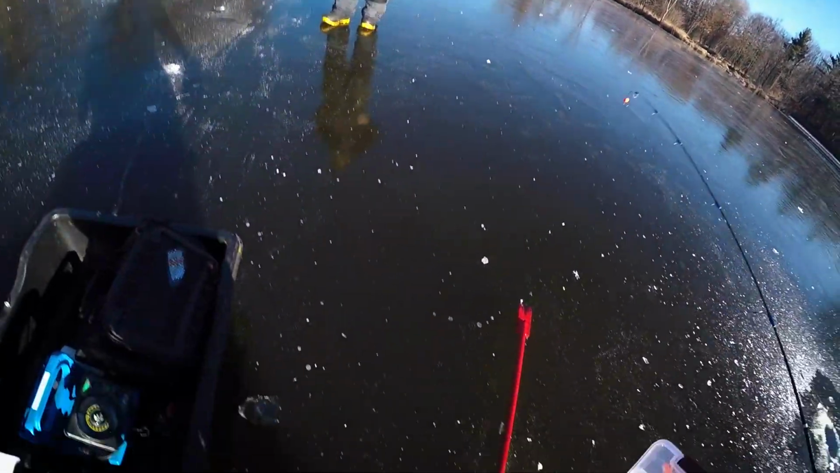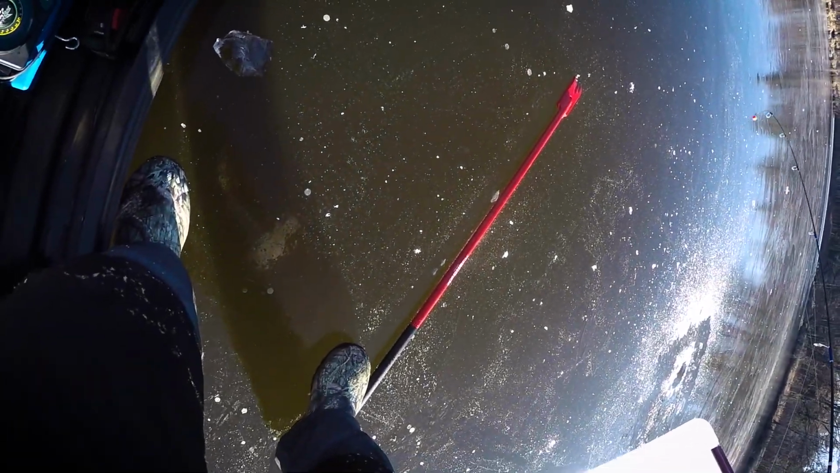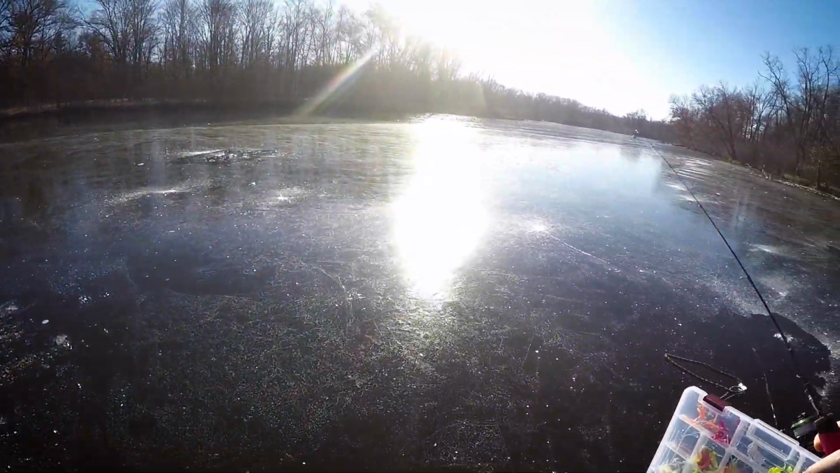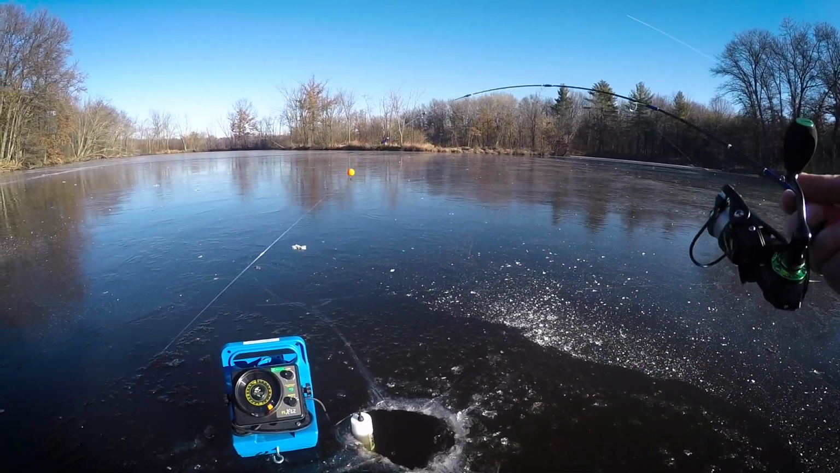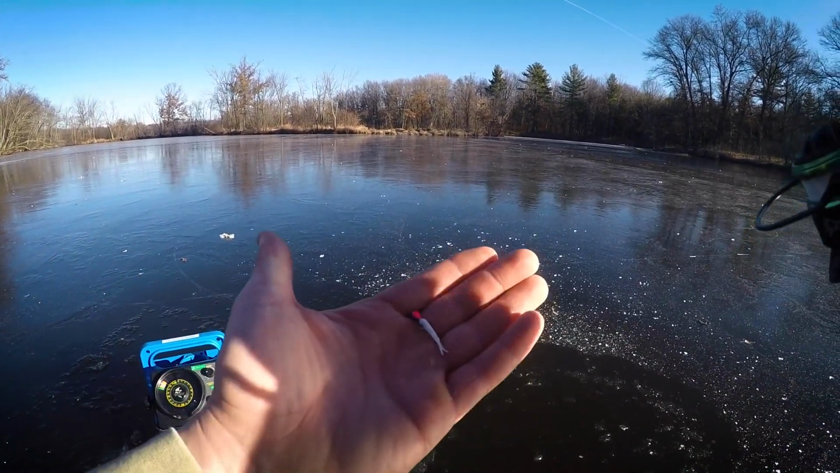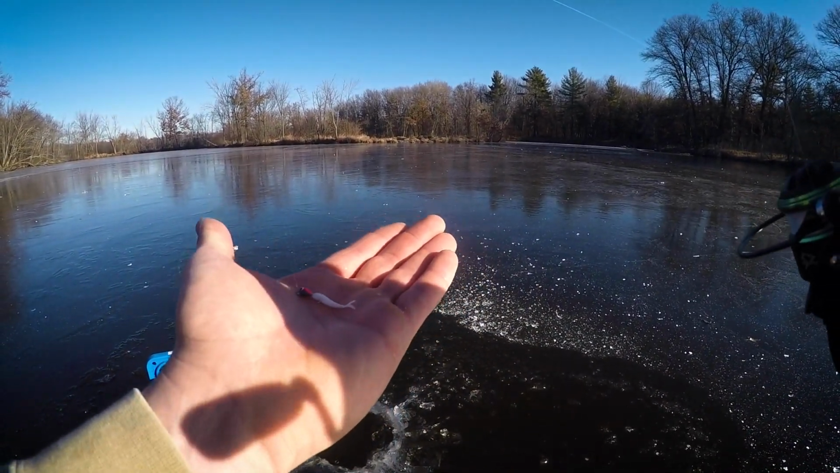I punched a couple holes already. I've never fished here before. Jason has. Some of you guys might be able to guess where we are if you're from around this area, but I'm not going to say. I'm going to drop down there and see what I can find. I've got a little tungsten jig on there paired with a little white plastic.